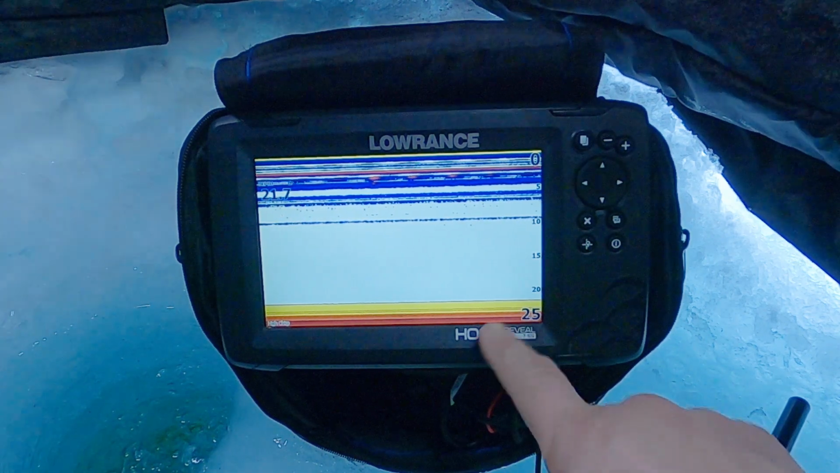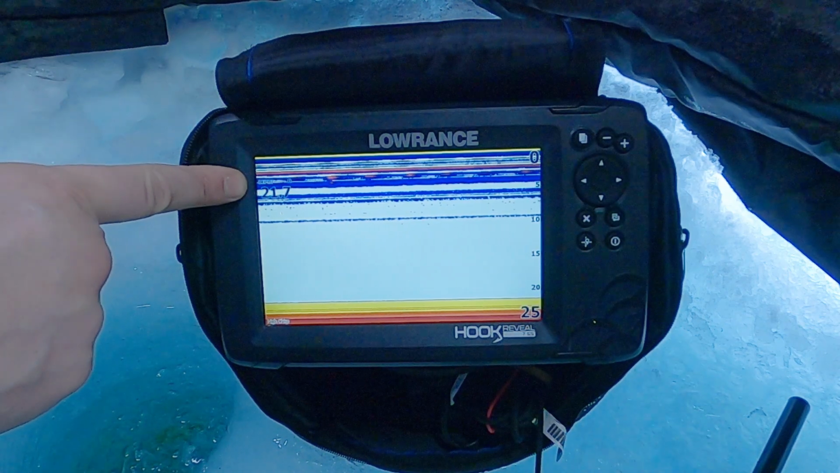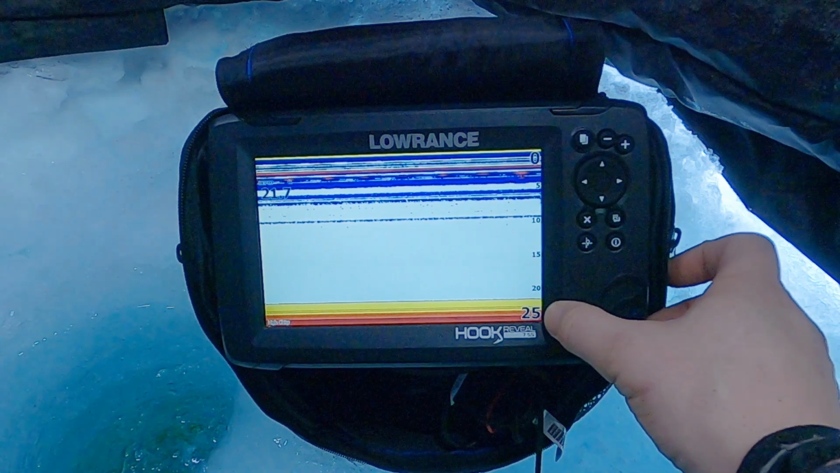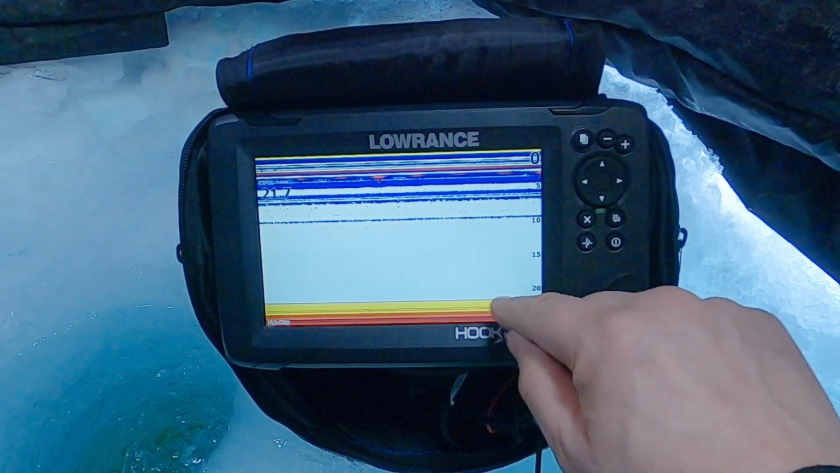This line here is my bottom. You can see over here I'm at 22 feet almost. This is my range scale, so I'm going from 0 to 25 feet. This is always set so your bottom is in the picture there.